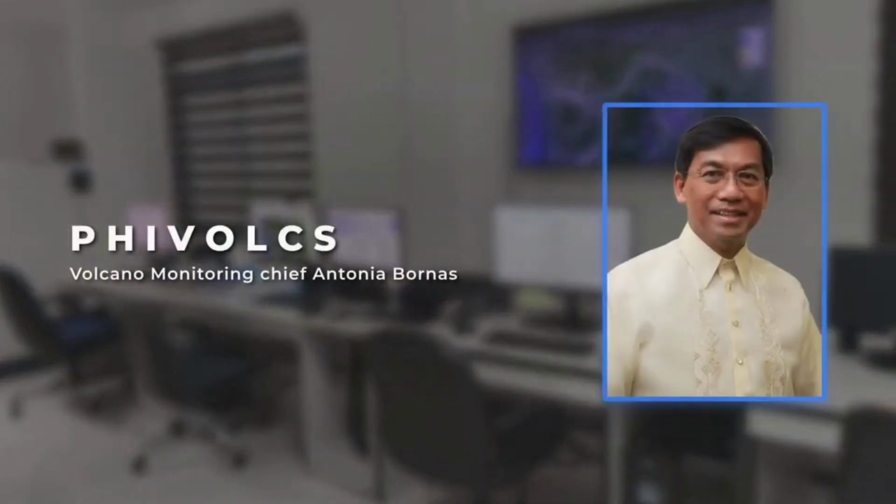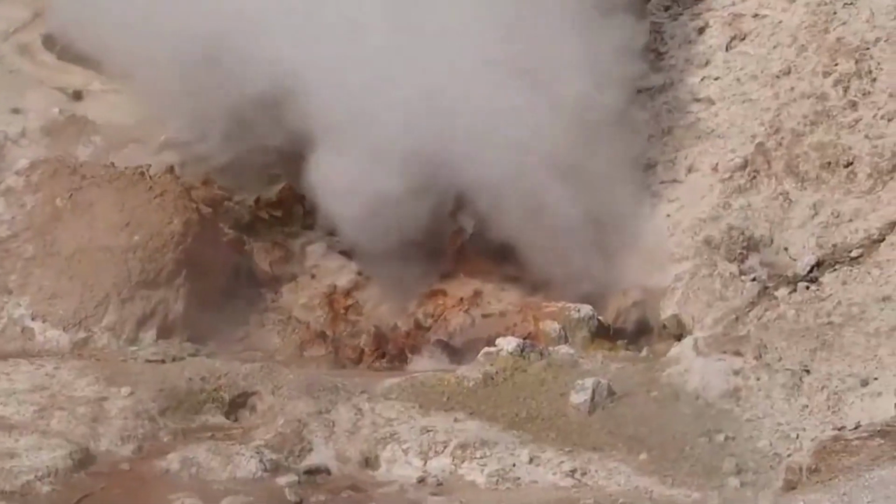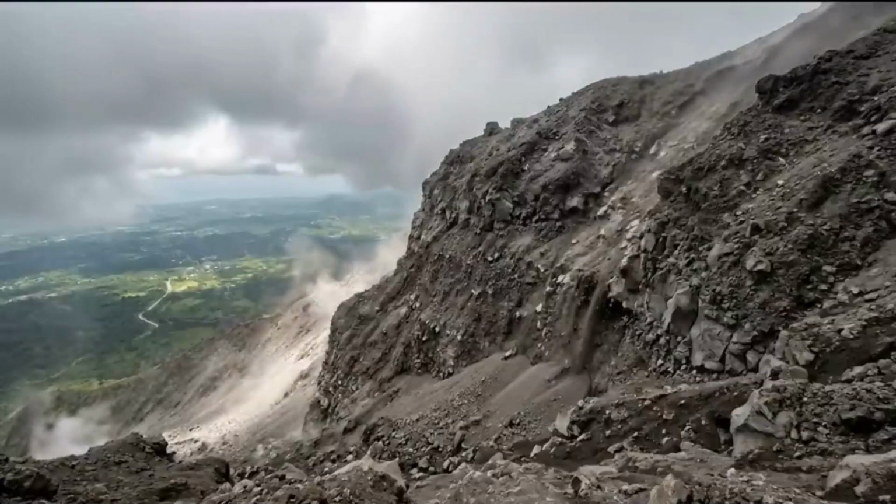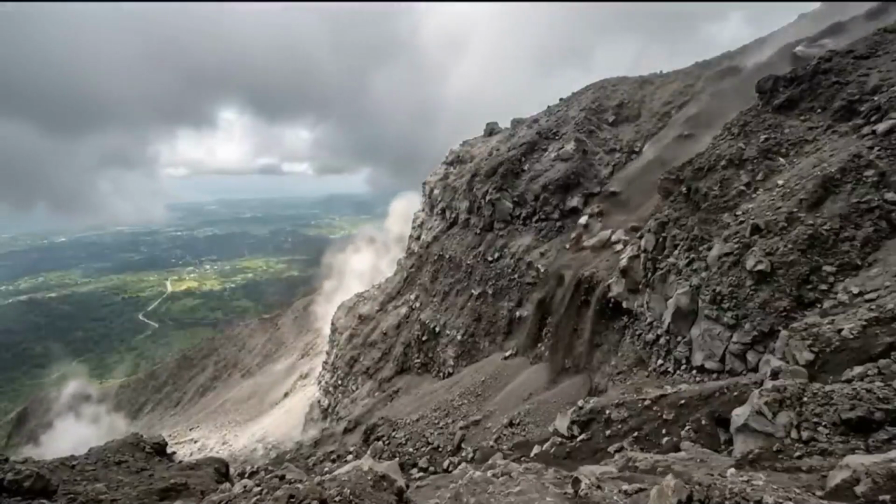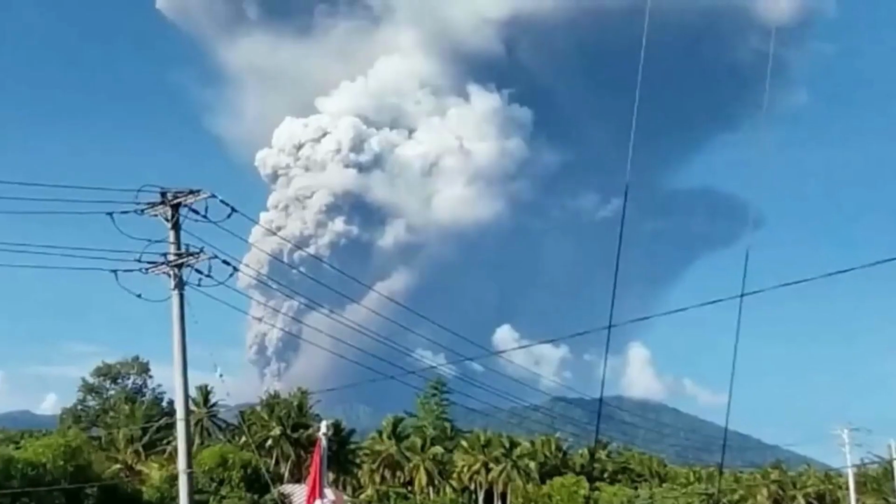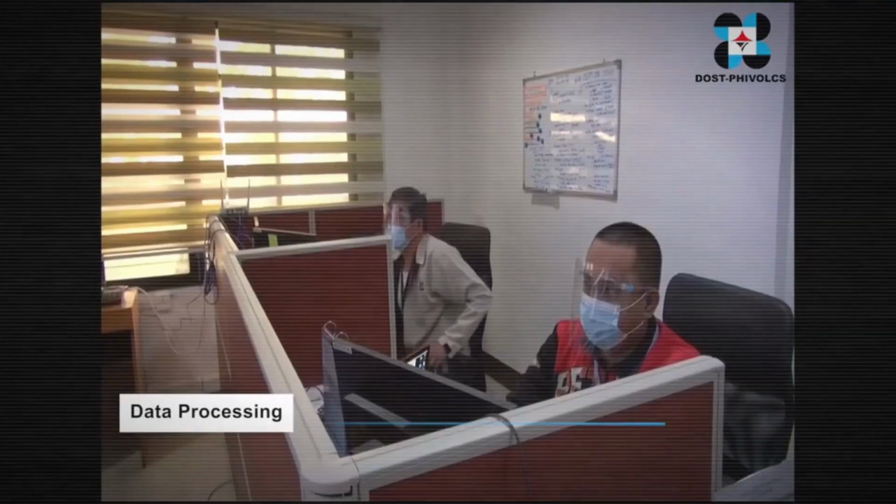Dr. Antonia Bornas, chief of the Volcano Monitoring Division, once noted after a similar event, "Even if we say it's a weak phreatic eruption, it's still an eruption. You still have steam-driven explosions that can be hazardous. There is no such thing as a safe explosion when you are dealing with a system this powerful."